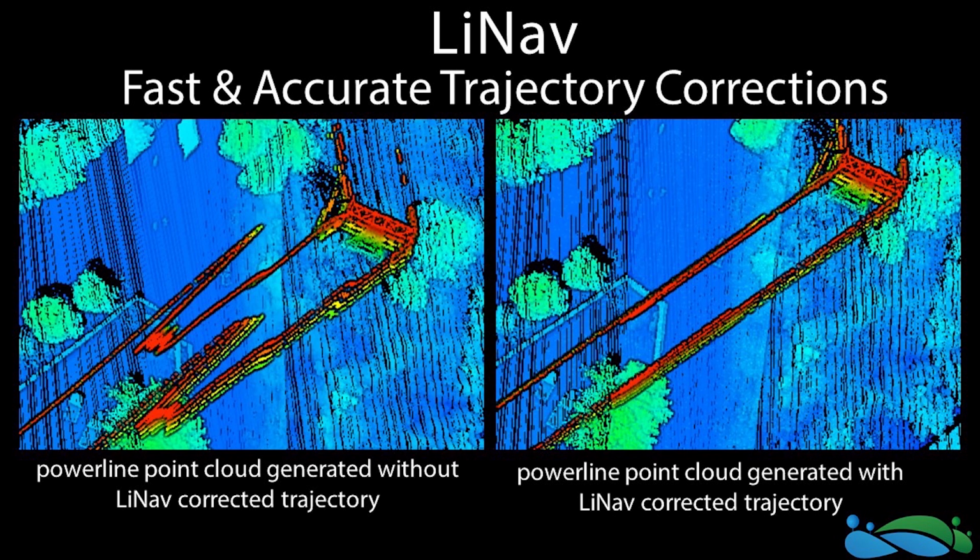Here's just an extreme example of the type of error that can be corrected in the final point cloud by processing the trajectory ahead of time using our LiNav module, which once again comes fully integrated into LiGeoreference.